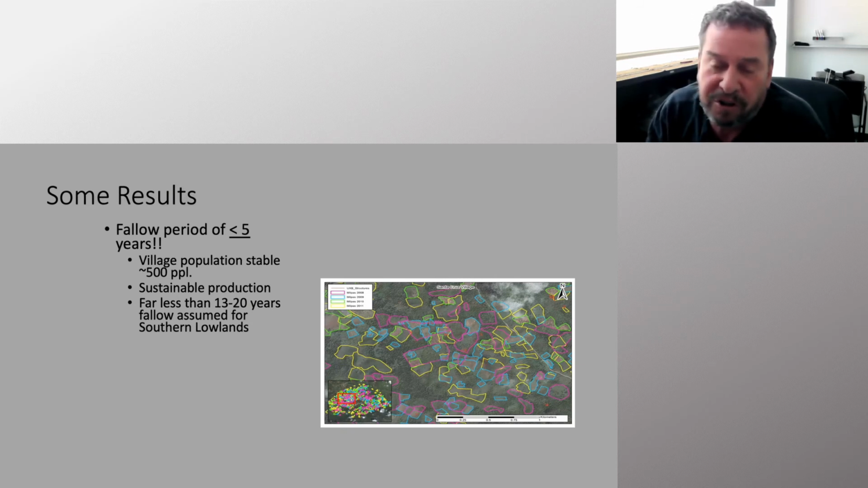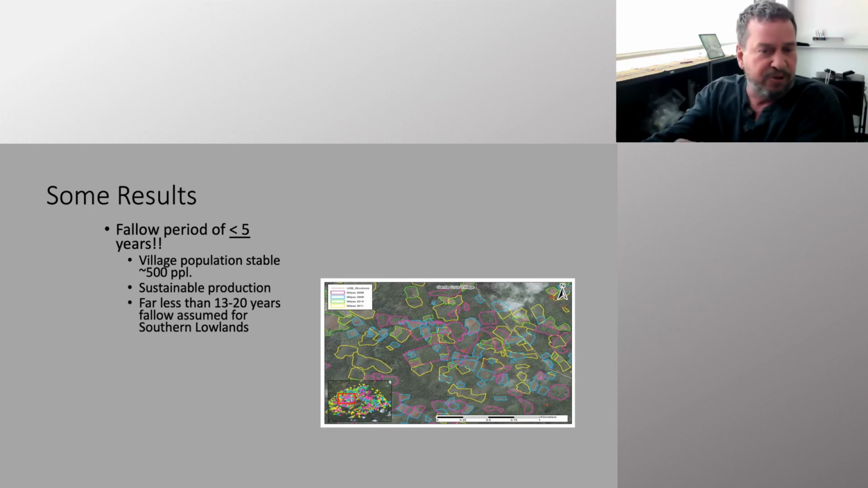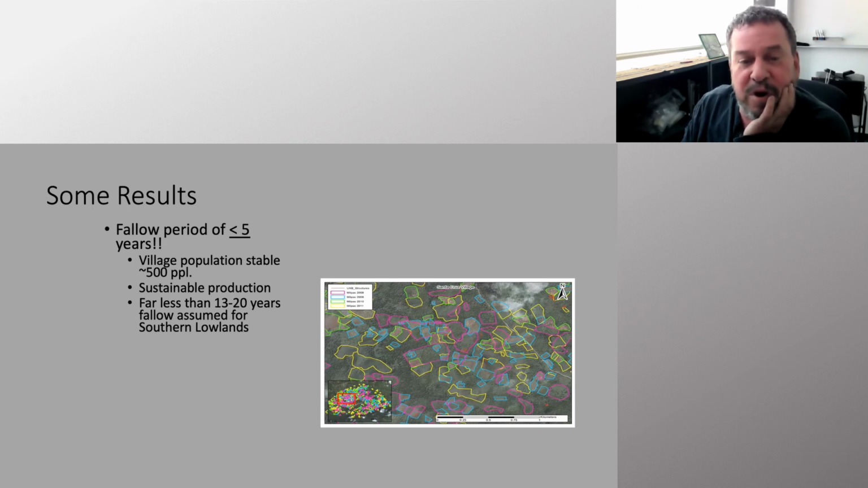We have to assume that part of the landscape must have been in the past also in orchards or other types of tree crops. So slash and burn or shifting agriculture would have only been part of it. This is far less than the 15 to 20 years that's assumed for fallows in the southern lowlands, and it just shows us a lot of variability. And we attribute most of this to the substrate of the bedrock, which has relatively fast pedogenesis.